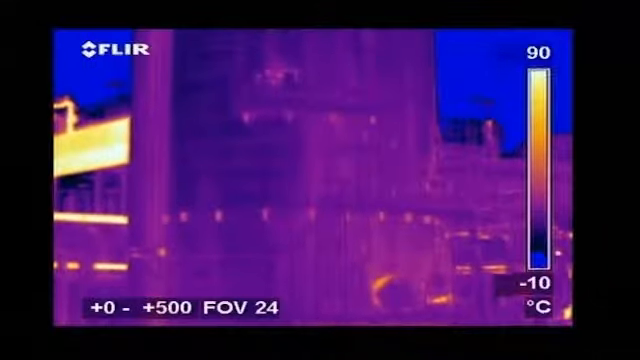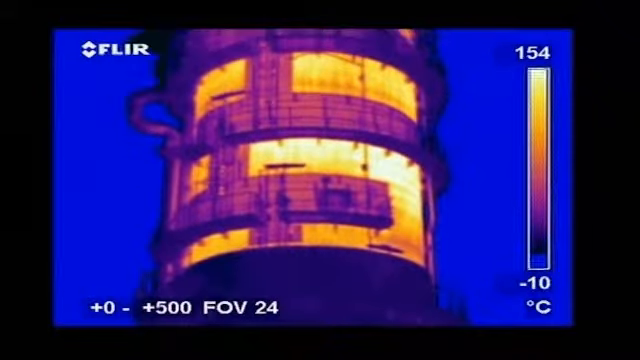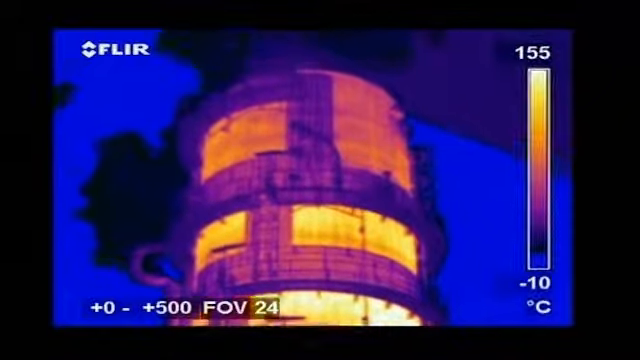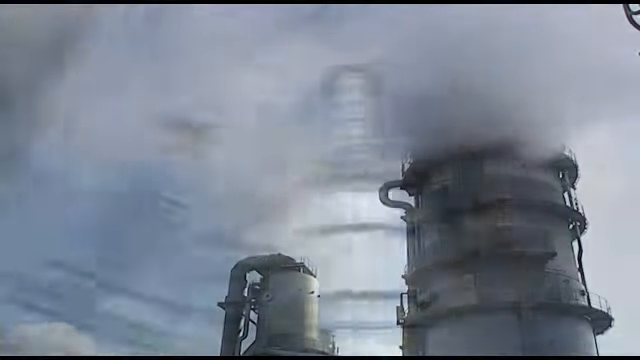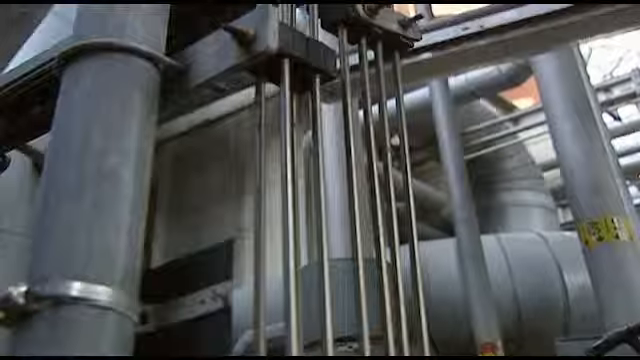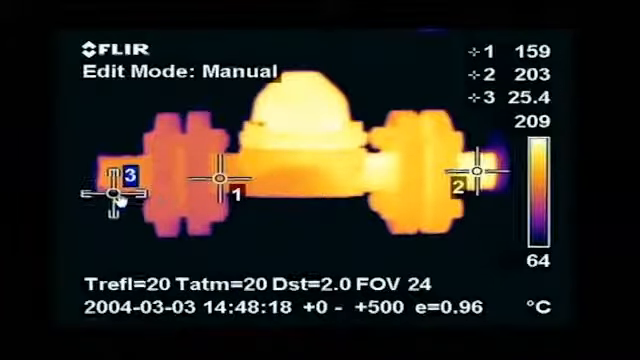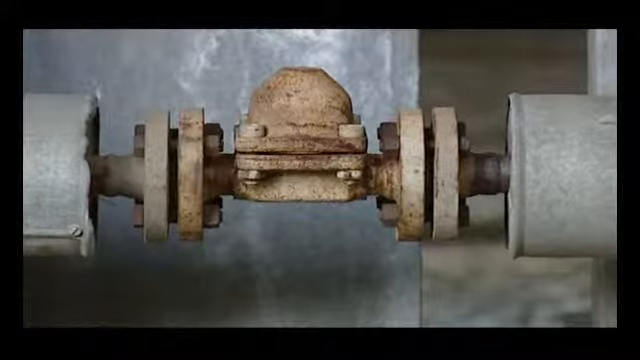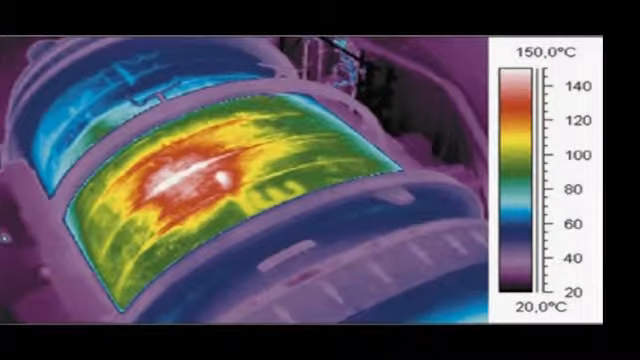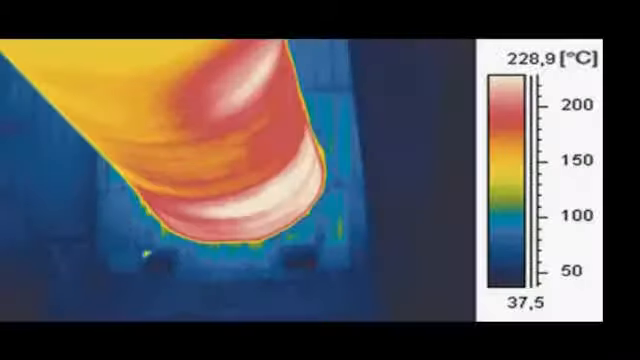FLIR Systems thermal imaging cameras are also widely used for inspecting cracker installations. Many pipes and tubes in a cracker are insulated with heat-resistant refractory stone. Thermal imaging can easily see if the insulation is still intact. Steam traps are also subject to thermal inspections. Potential problems will clearly show up in the thermal image. Other examples are insulation breakdowns, hot spots in ovens, refractory insulation defects, damaged insulation, and breakdown of refractory on rotary cement kilns.